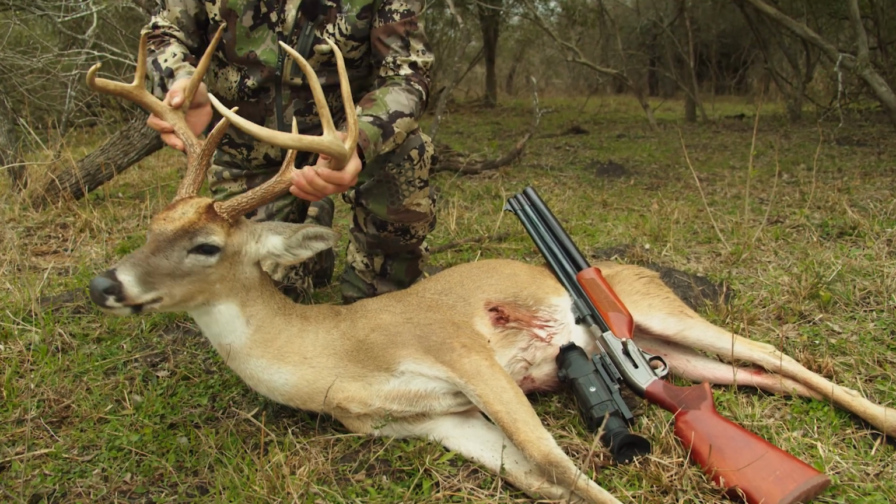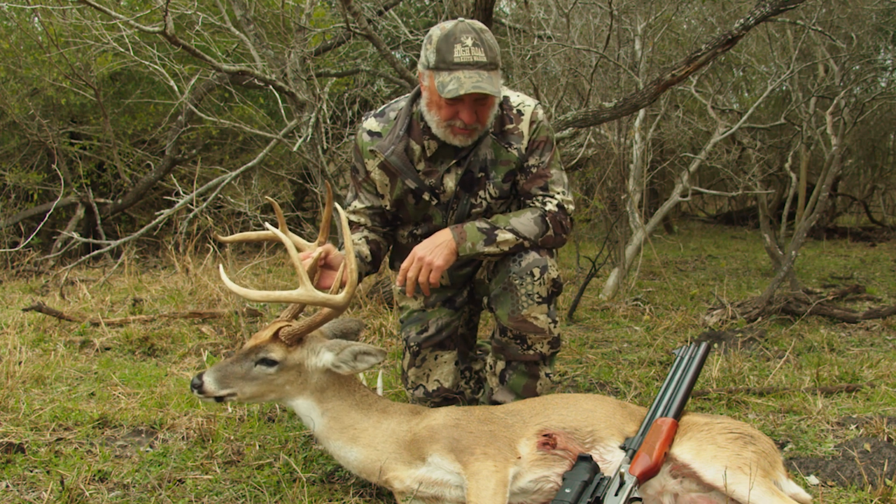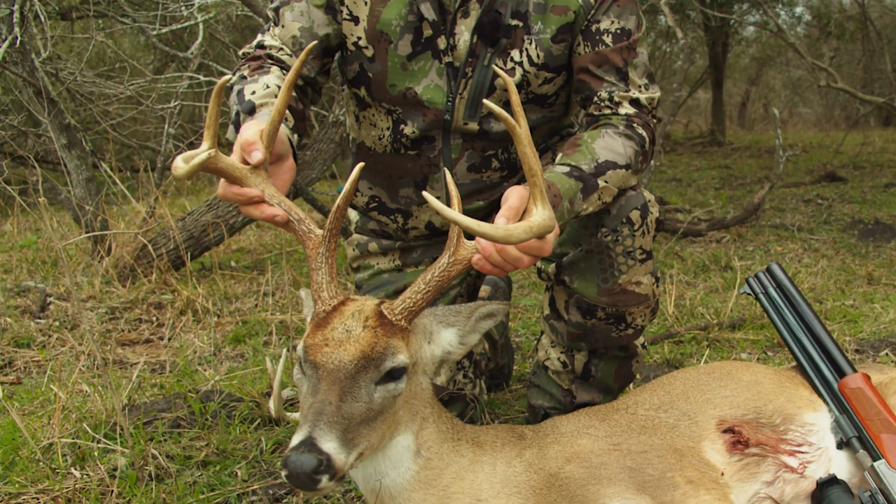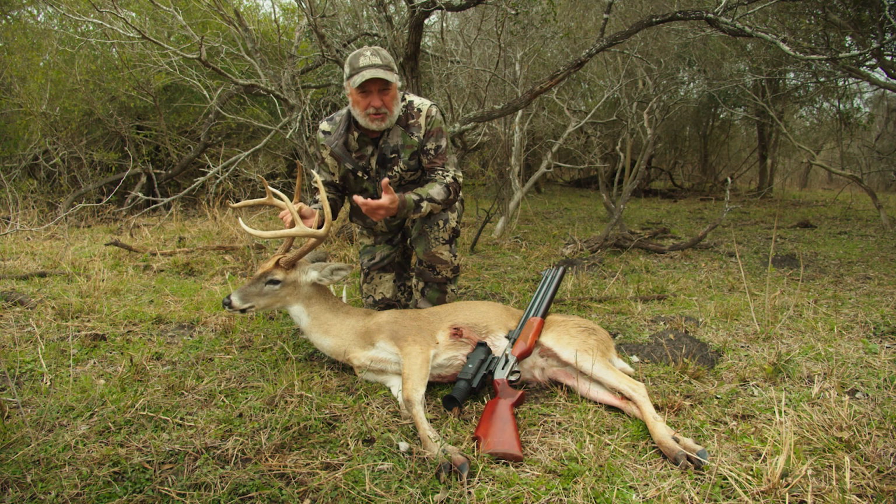Now, this is really thick brush, and I want to show you, this is a management buck. The reason why is this buck is probably 3, he may be 4 years old. The antler characteristics are not showing any sign that it's ever going to be a trophy, okay? And by 3 years old, it certainly should show that.